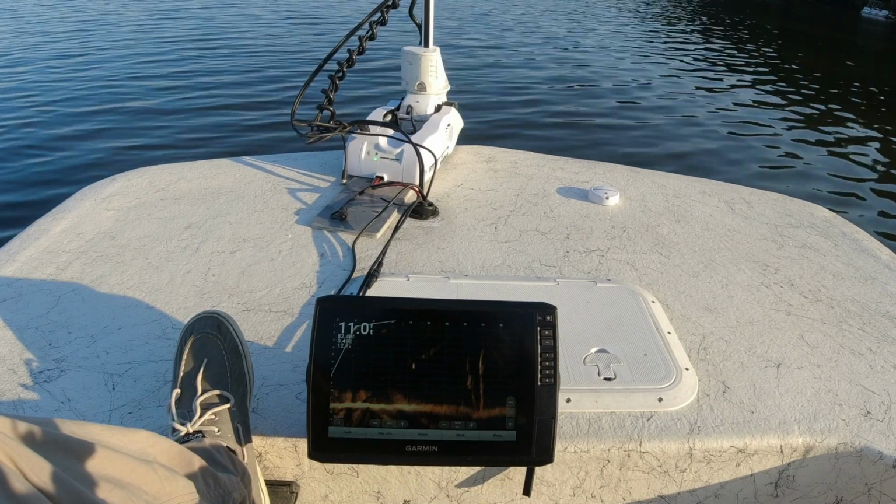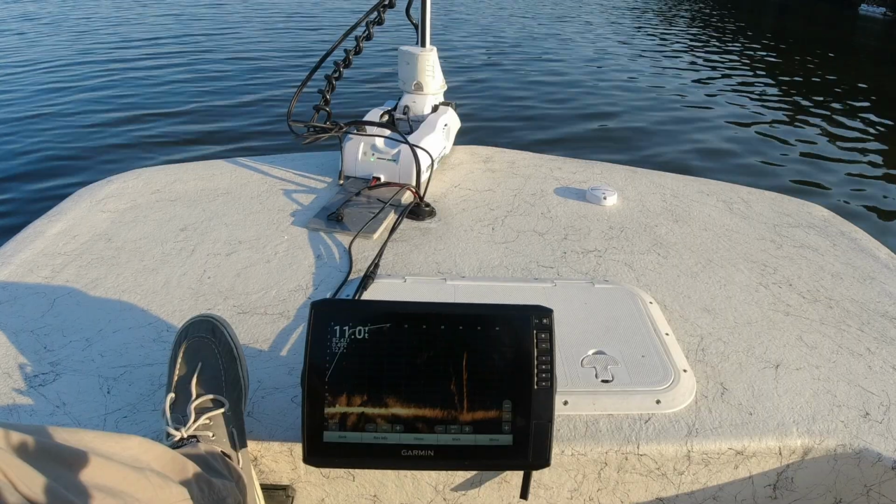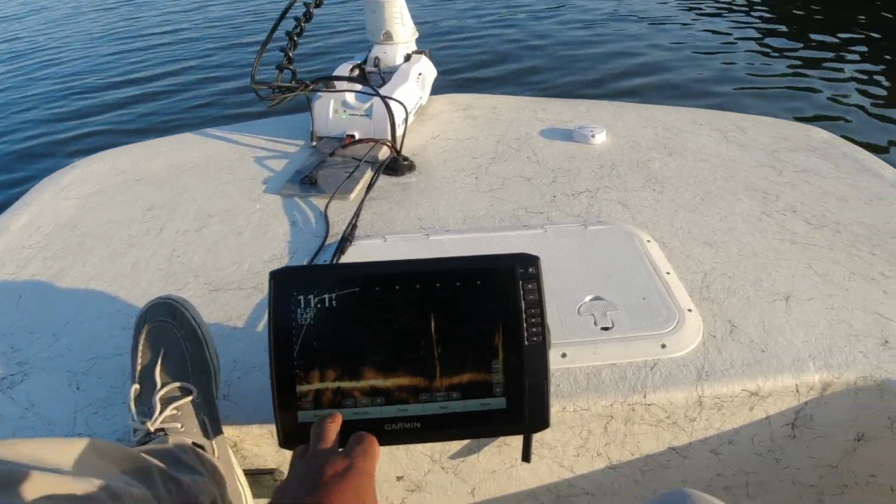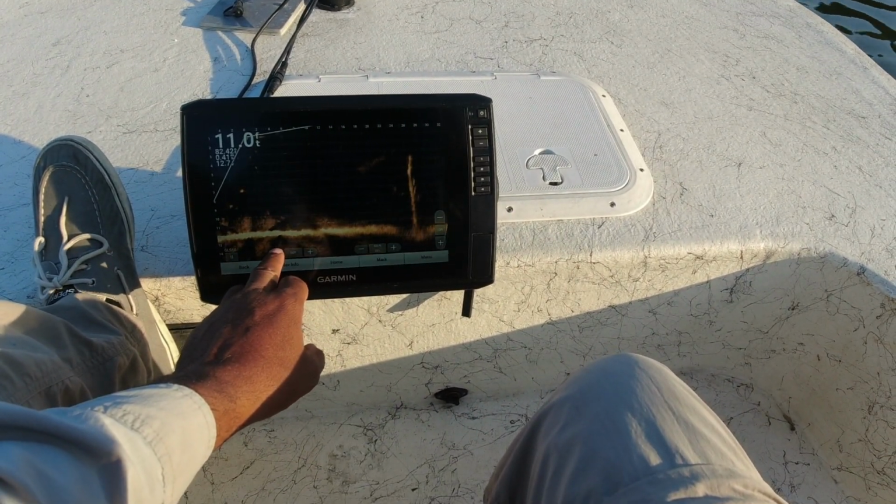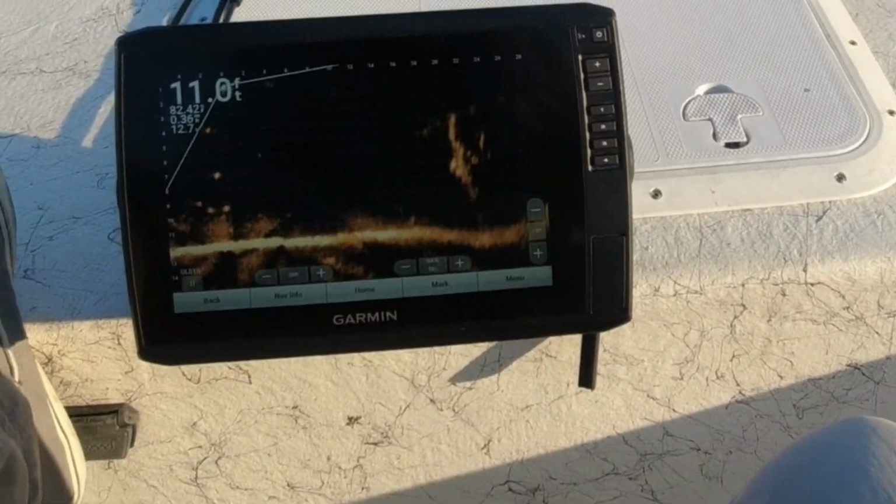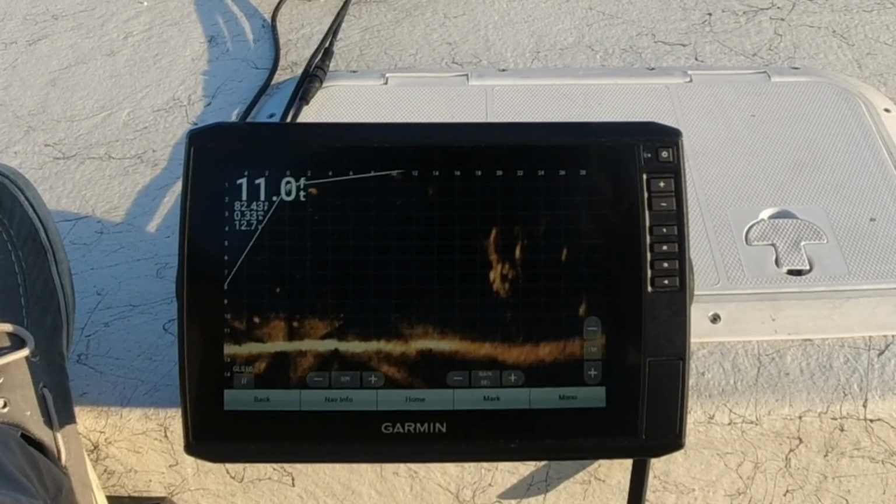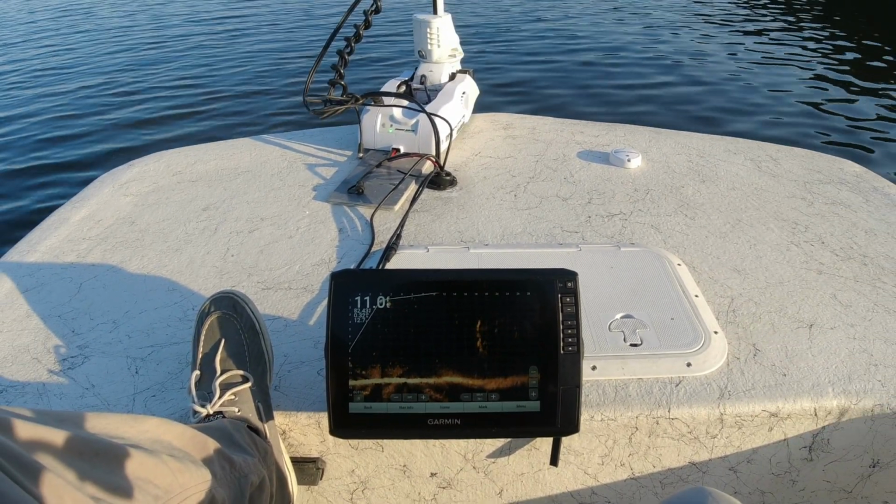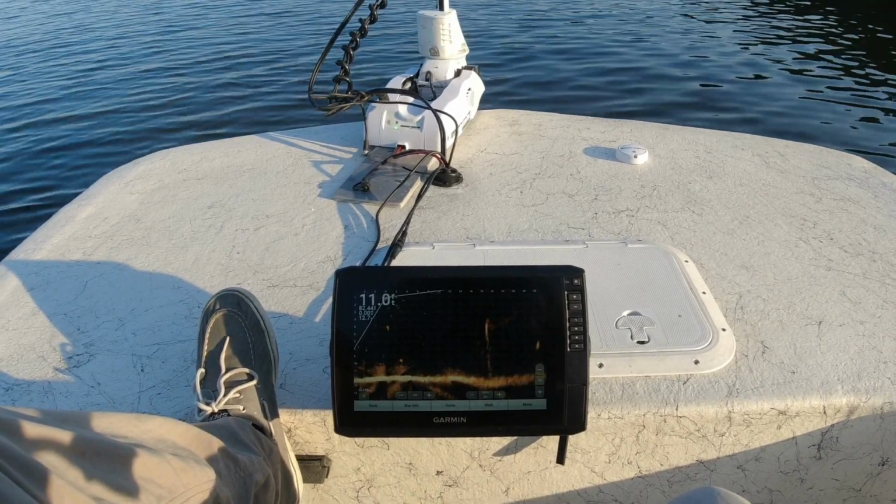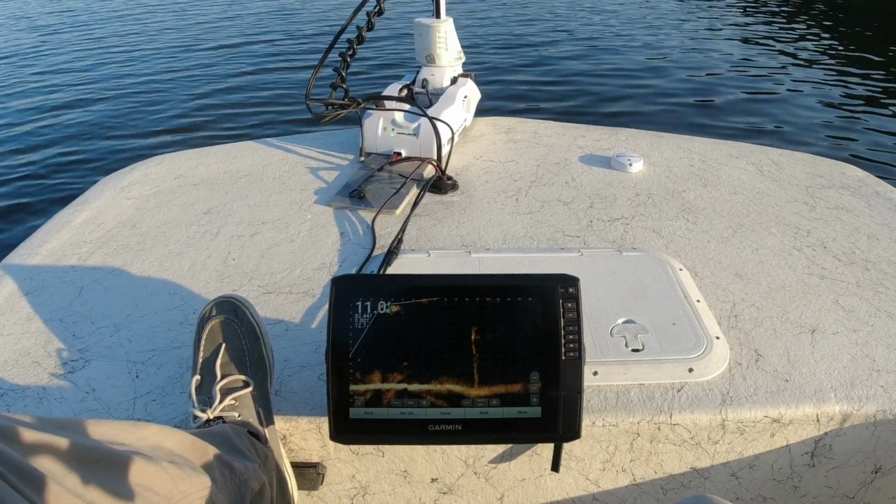It doesn't matter what kind of electronics you have, whether it's live scope, which is the preferred as it shows you where the fish are, the depth, how they react to your bait. But you can have side imaging, you can have 2D, you can have down imaging. Oh, that tree there is loaded. Regardless of what type of electronics you have, the important thing is to know what it shows you and know what structure looks like, know what fish look like. Those are the important things.